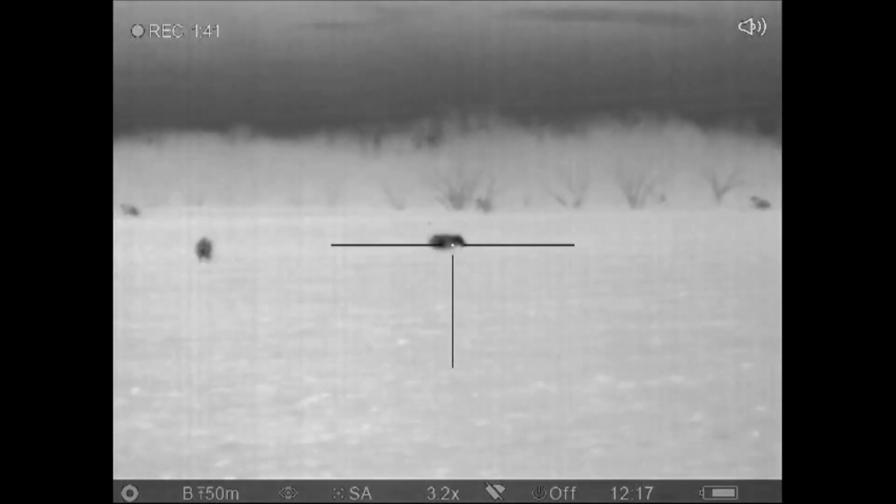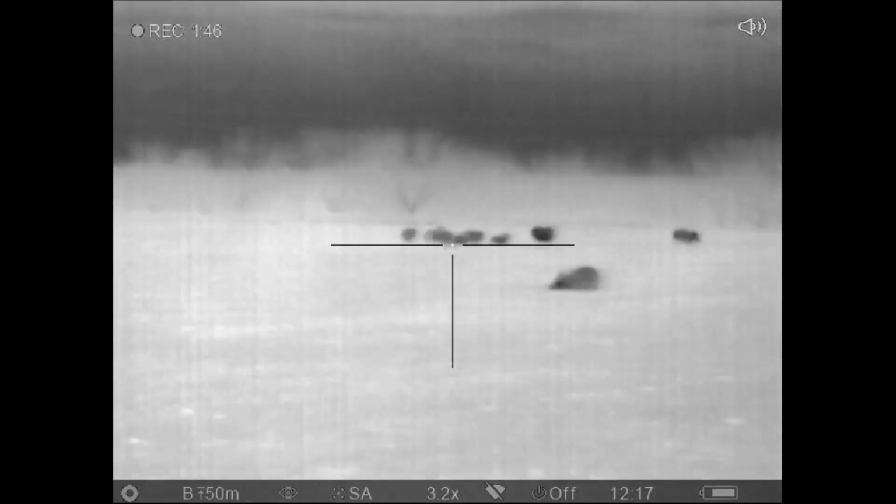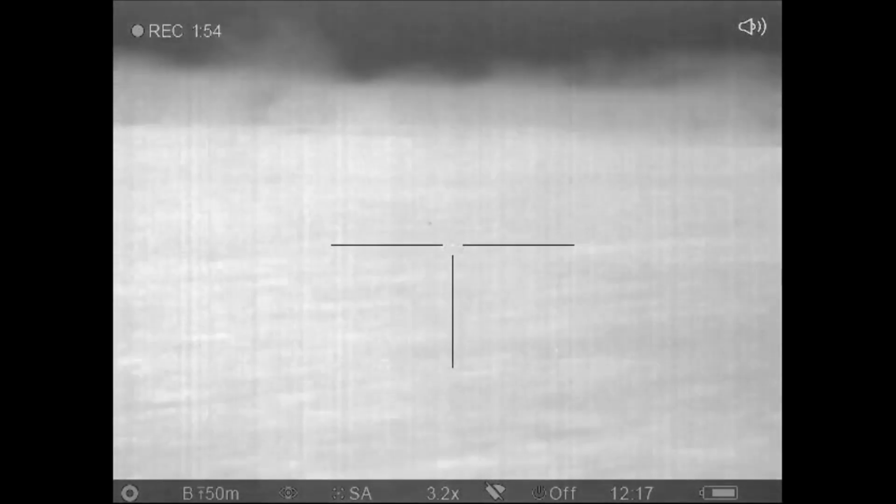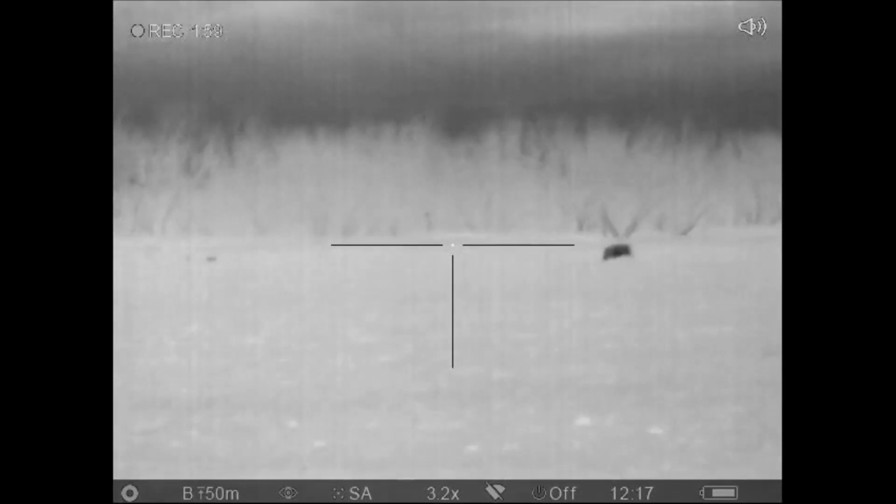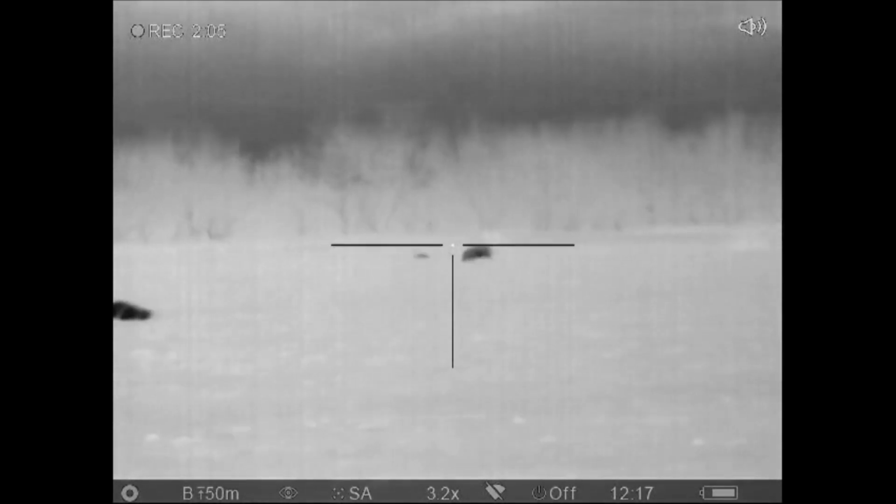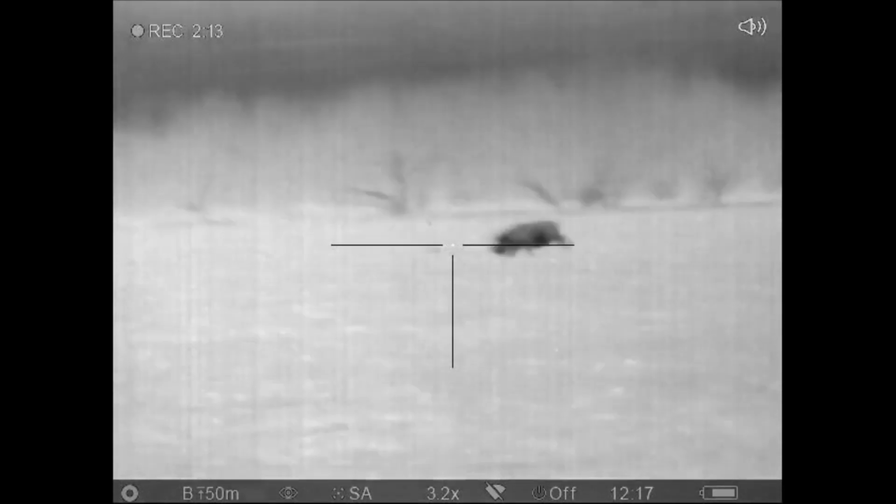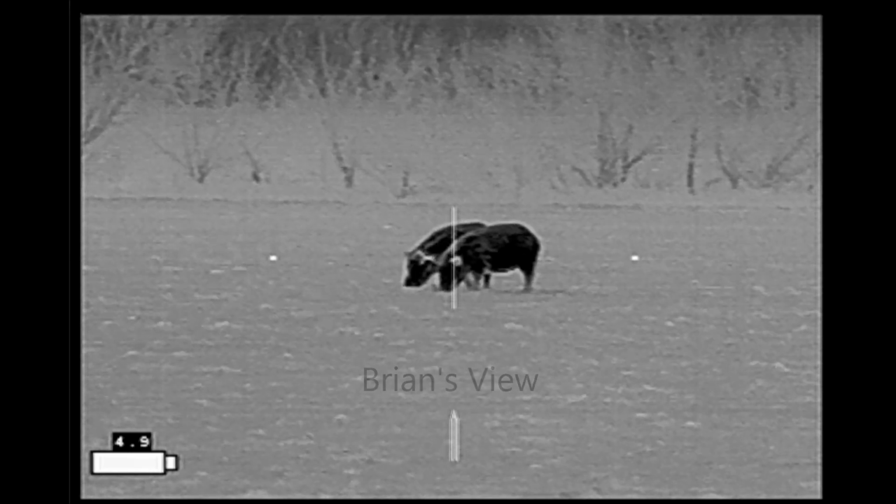Most of the hogs take off to the right, but some will circle around back to the left. Damn it. And unfortunately at this point, he runs out of ammo. So while he reloads, we'll go to the view from my rifle.